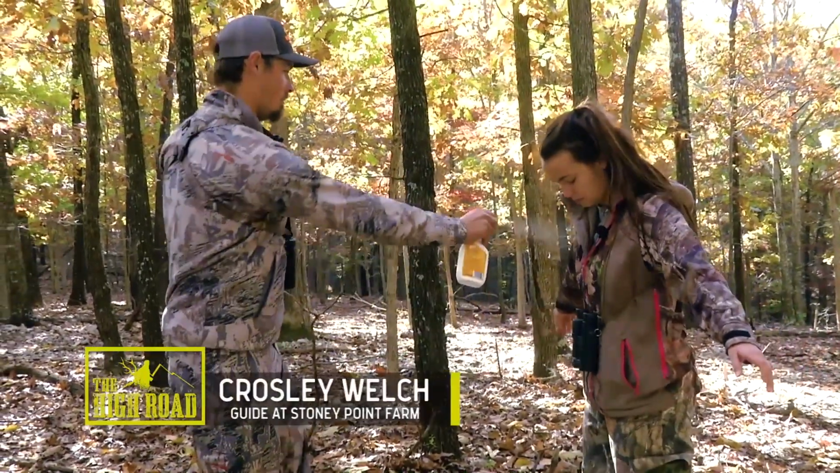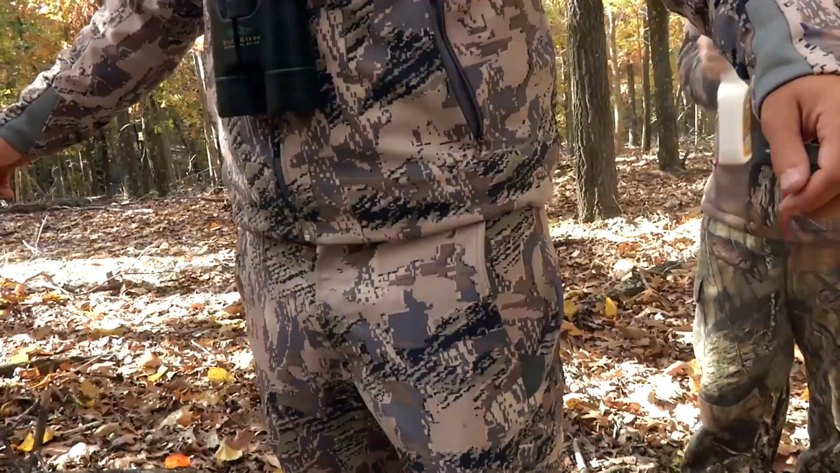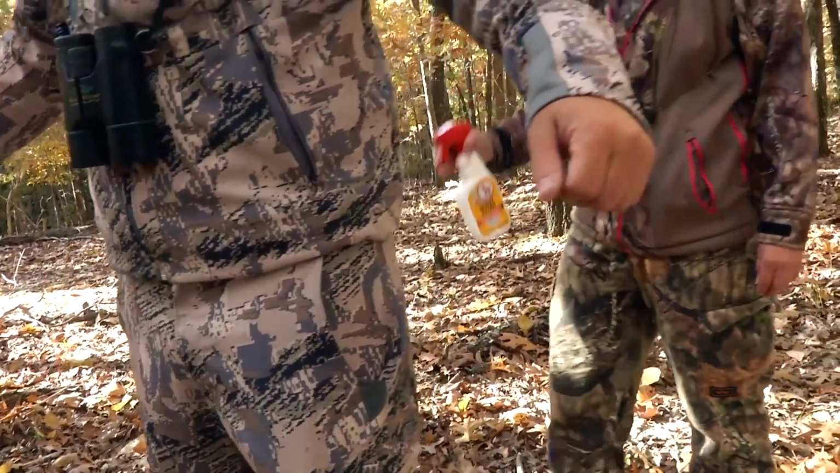Red stag have an incredible sense of smell, similar to that of an elk, and it's for that reason that we do all that we can to eliminate human odor.